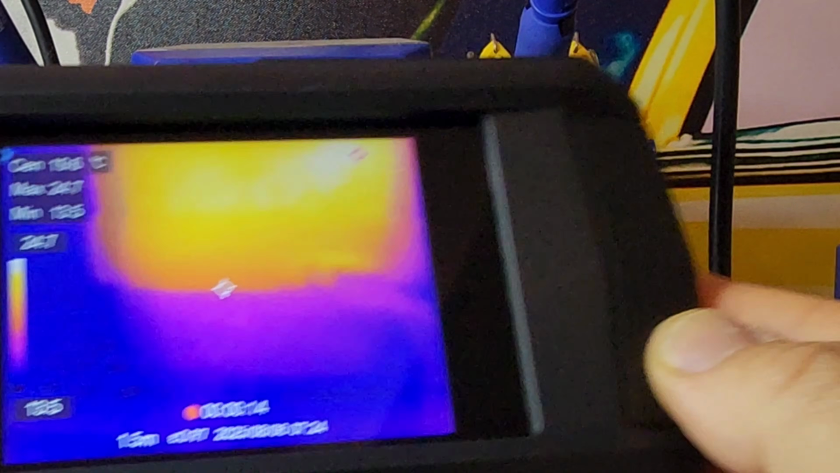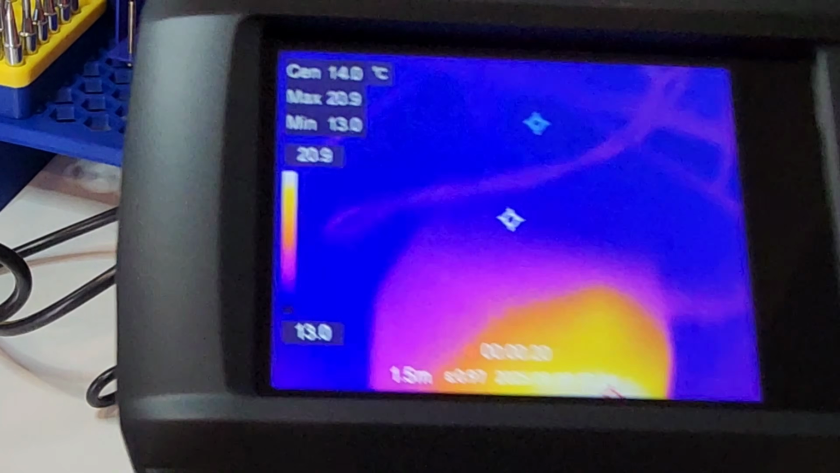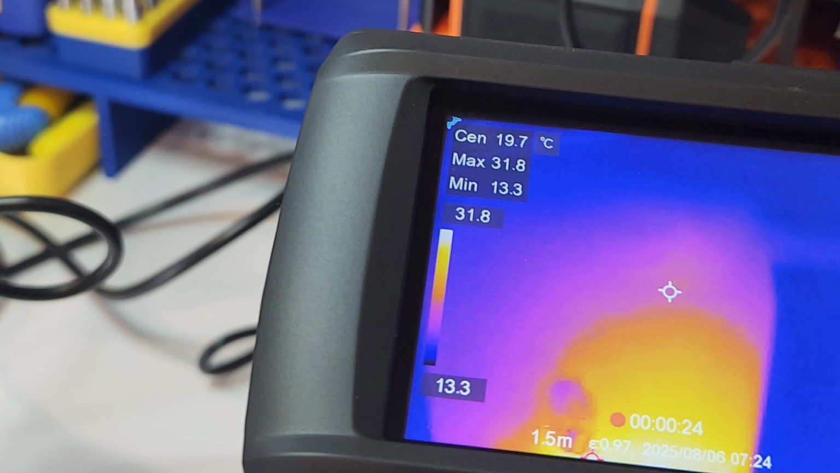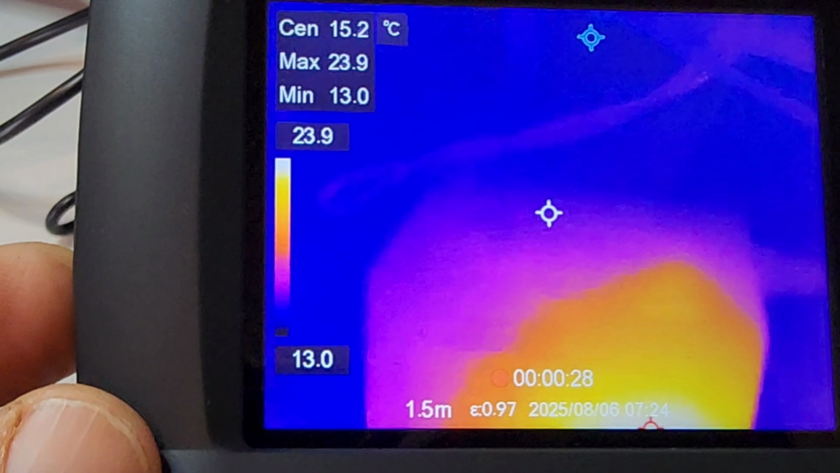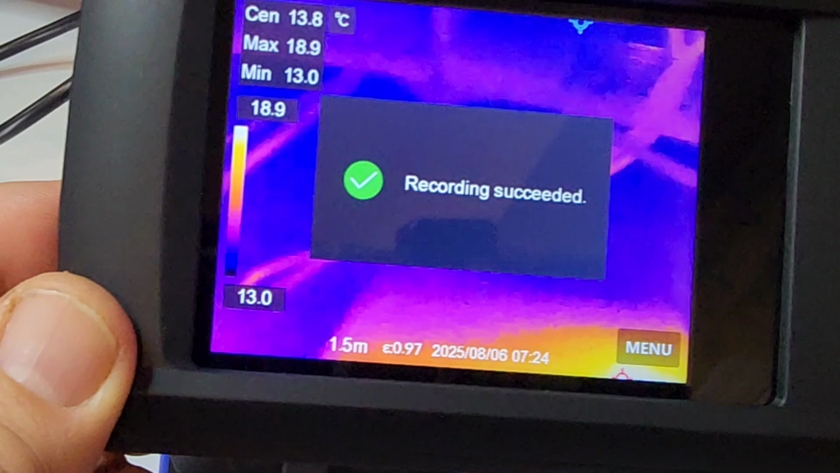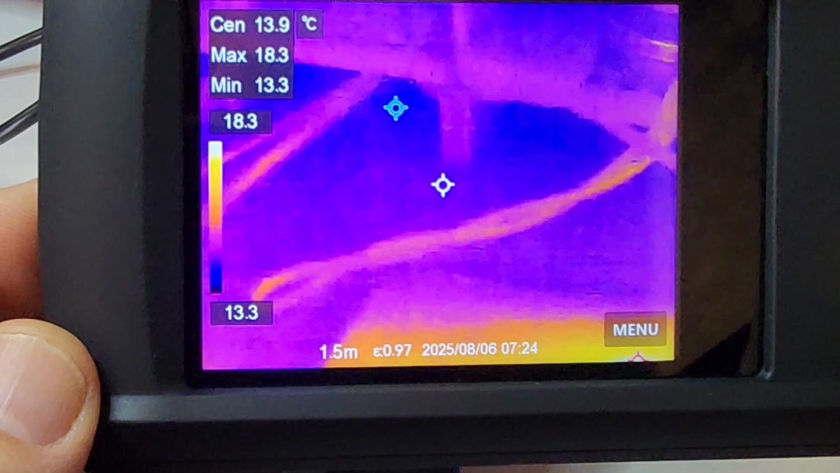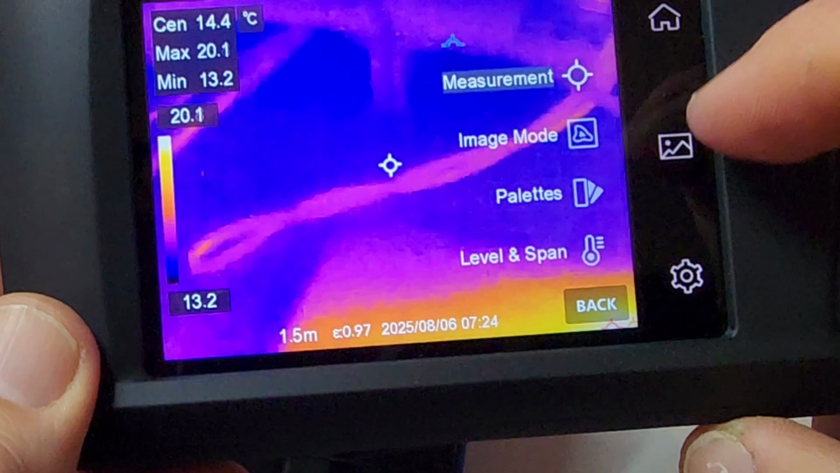Now that Hakko station has gone to sleep, we are still recording. This thing is just so simple to use. It's a no-brainer. I mean, if you're worried about picking up a thermal camera and thinking, oh my gosh, you know, the tech is just too beyond, you know, I can't. Yeah, you can. Something like the P2W is uber simple. Anybody can use this device and get great results.